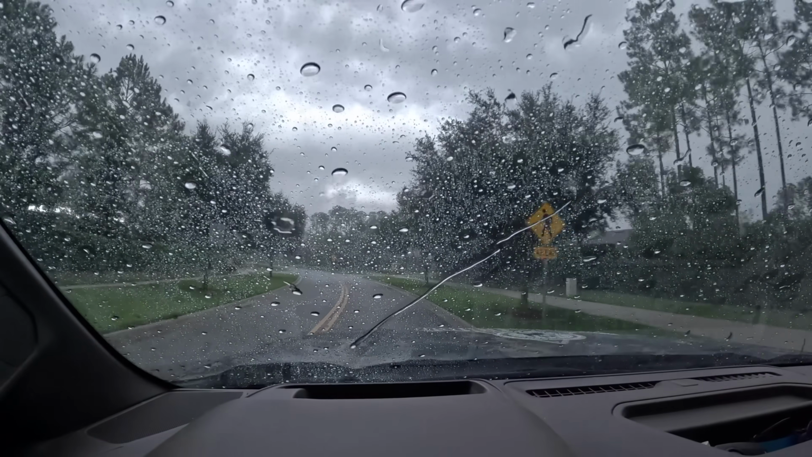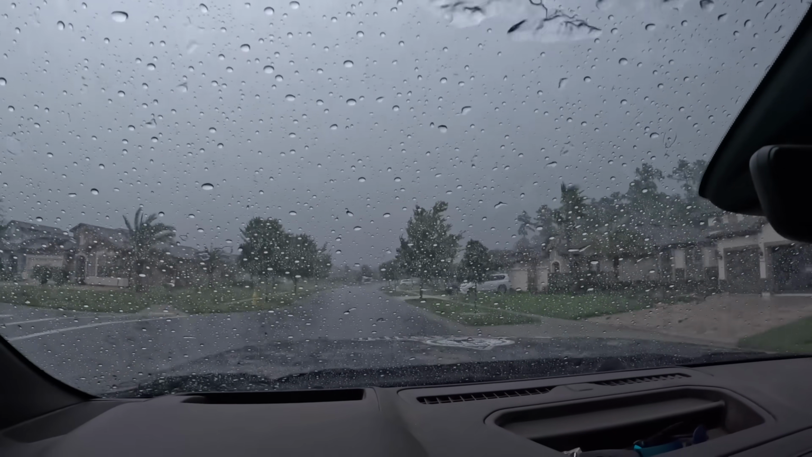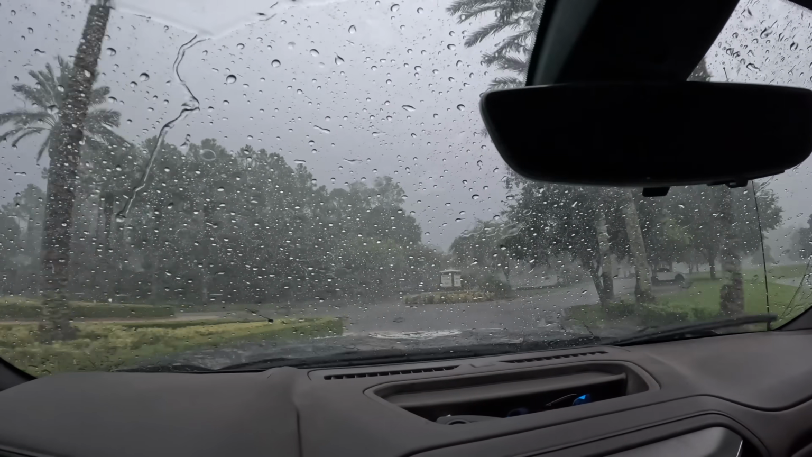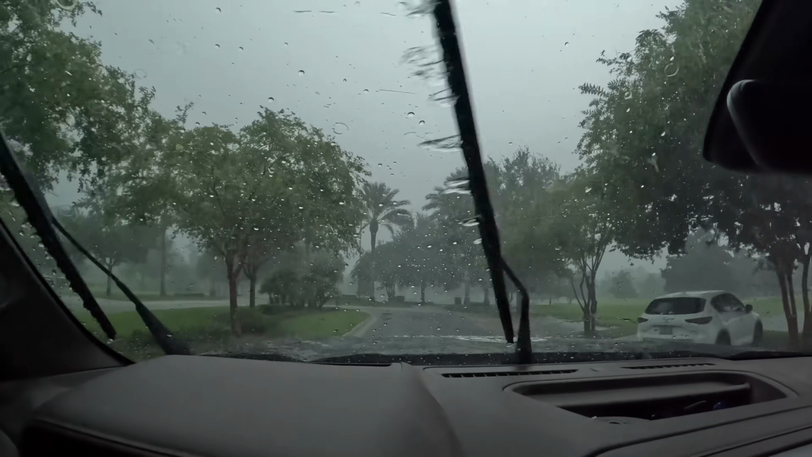Check the radar, and of course the radar originally said it's only gonna last for an hour, and then you check it again and it's like set in all night. They don't know. Here she comes. Lightning is striking all around me. I just had two lightning strikes just right by the truck. It's so bright. That's the crazy thing about close lightning, is it's just blinding brightness. I do not like lightning.